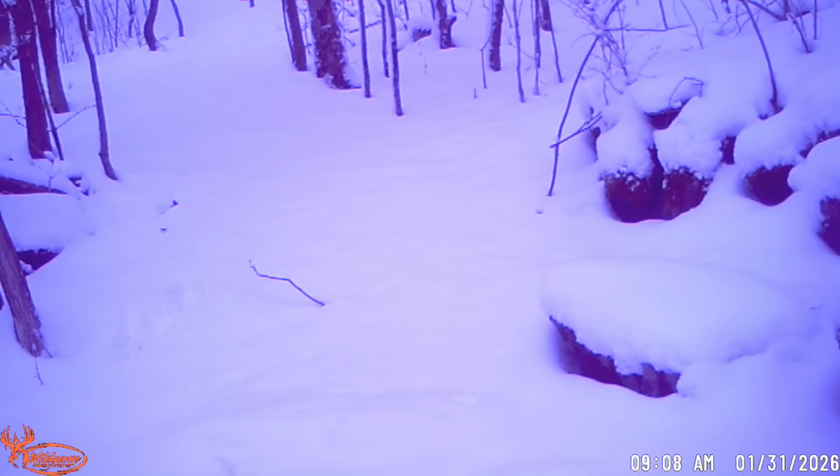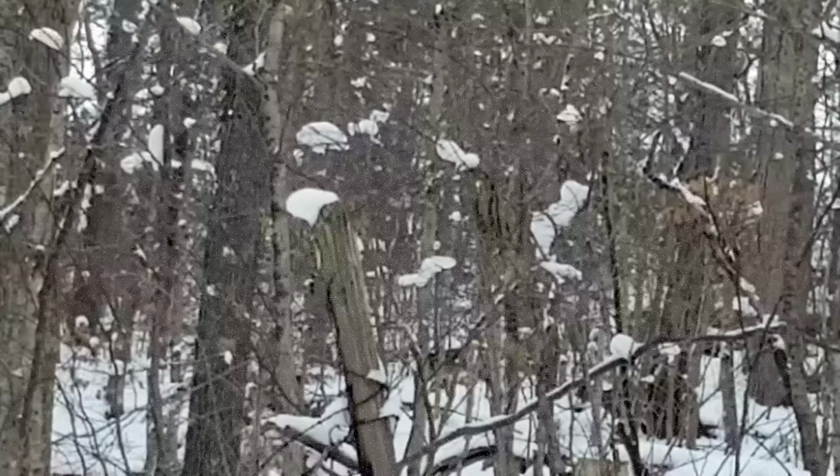Now these old cameras, I had 3 or 4 didn't produce. They look like this. Some of them I just couldn't get to, and I had batteries go dead in about 4 of them. But this is what snow does to these cameras in this cold weather. So I want you to sit down and relax and enjoy, and let's see what stepped in front of the cameras.